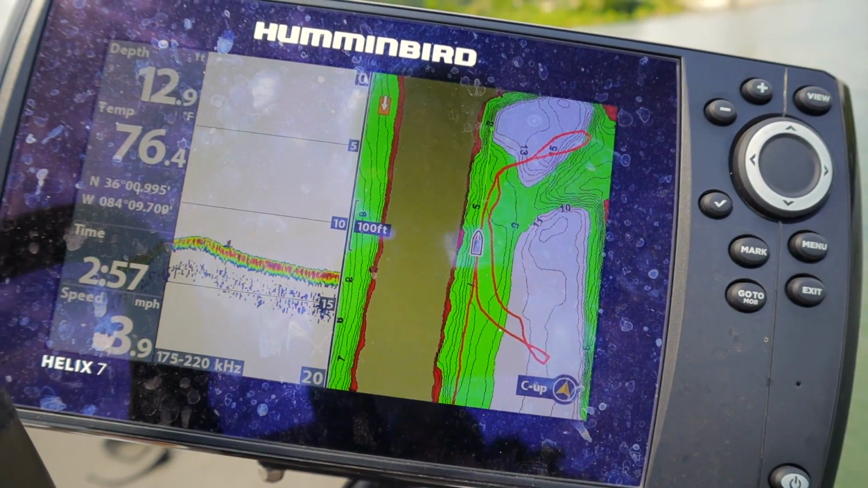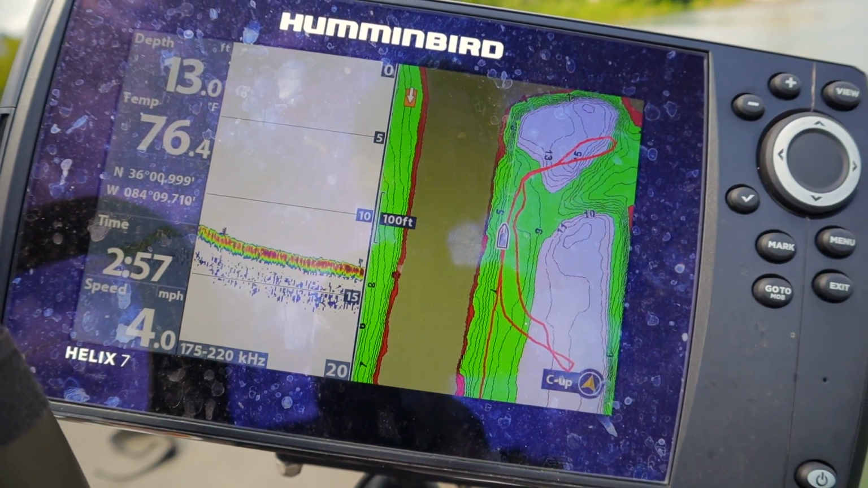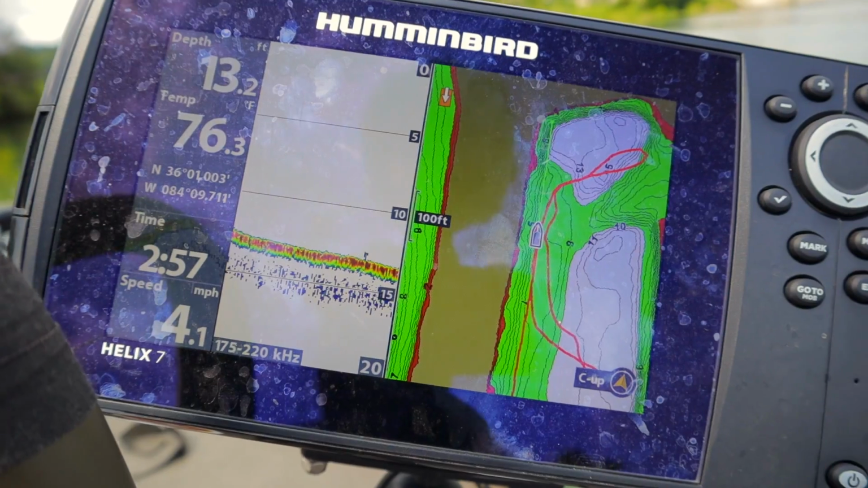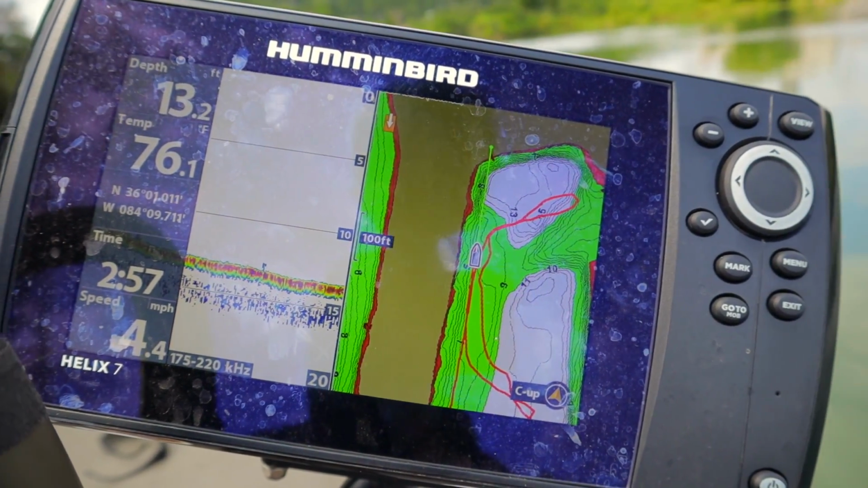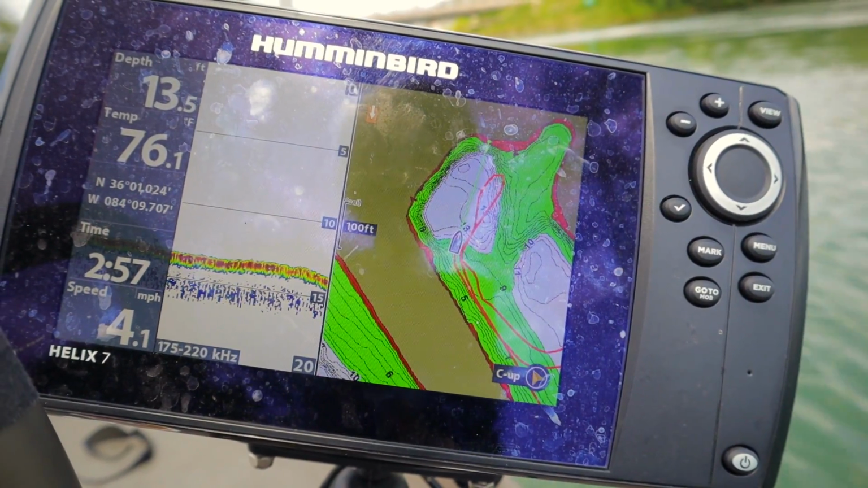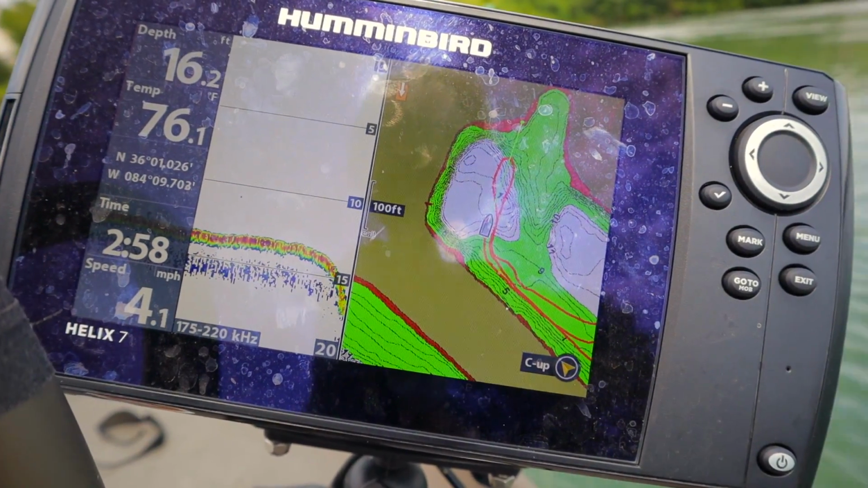Now there's a drop off over here that I'm going to try to mark, and I'm going to use that as my precision anchoring spot. I'm going to mark the bottom of the upslope on the upstream part of the drop off. You can see here where it starts dropping off.